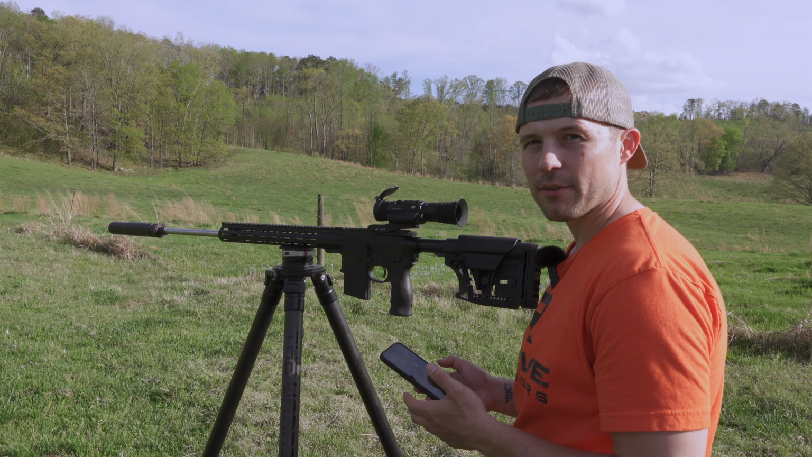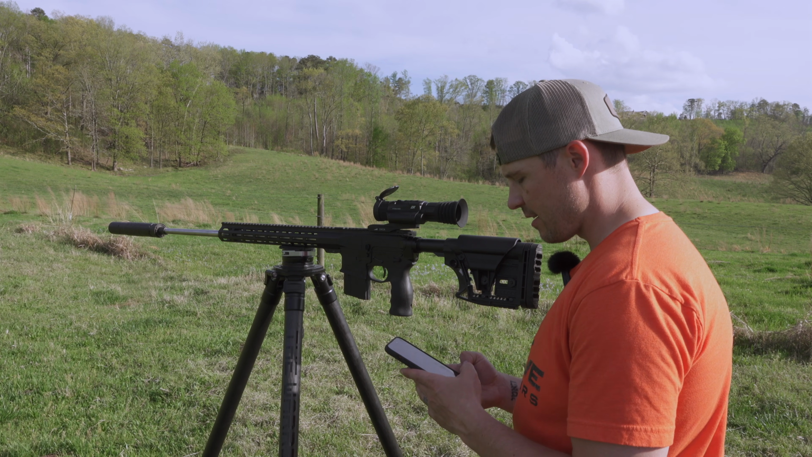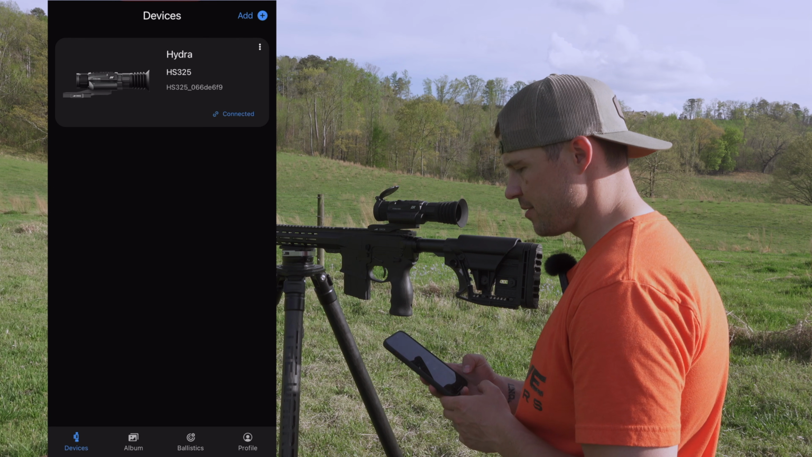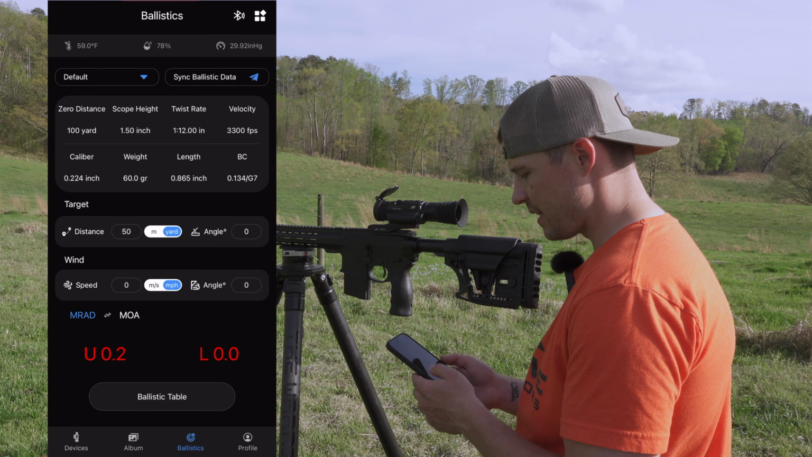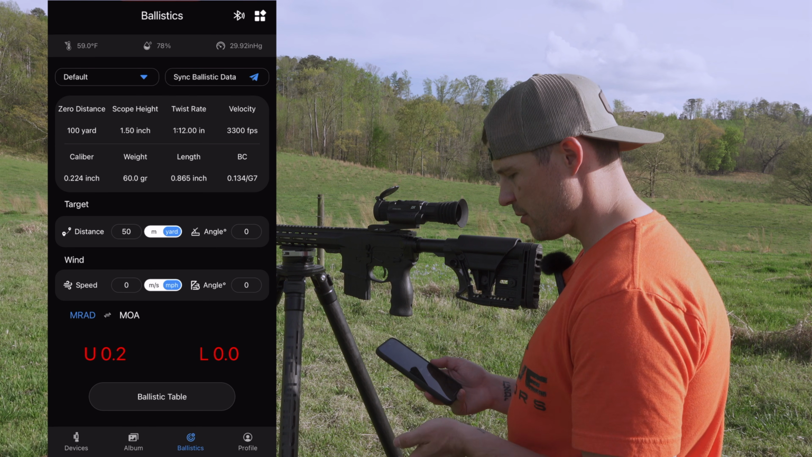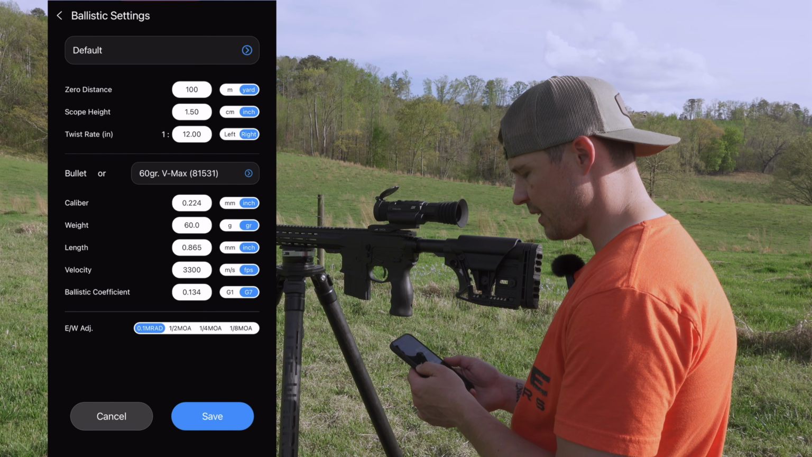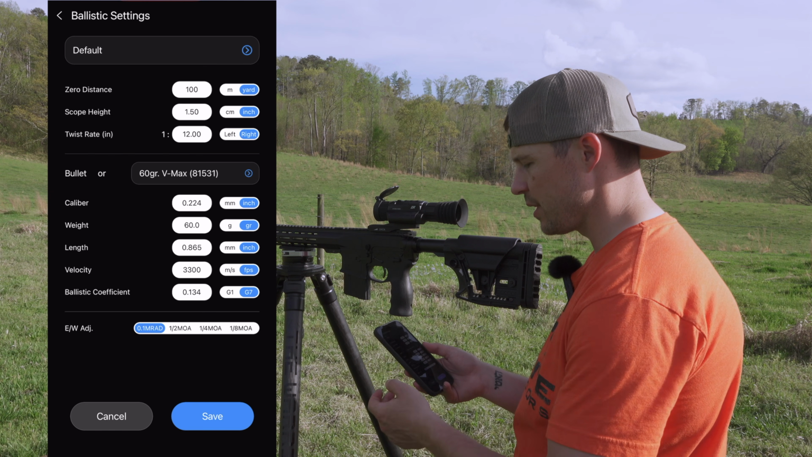So once you have it zeroed at 50 yards, you can simply click on the app, and you can navigate from your device over into your ballistics calculator. You can then go in and adjust what you want to use for your bullet. And so you can go in here and hit default, and then you can change it over into what bullet that you want.